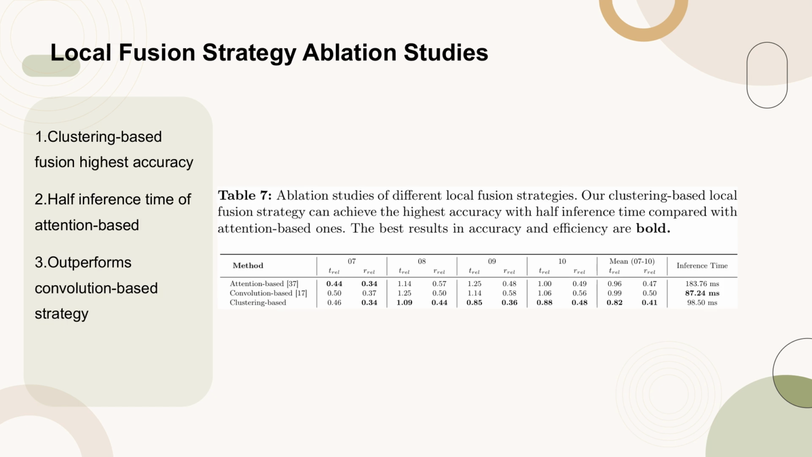Table 7 presents the results of ablation studies comparing different local fusion strategies. The clustering-based local fusion strategy demonstrates superior accuracy, achieving the highest results among the methods tested. Notably, this strategy also significantly reduces inference time, requiring only half the time of attention-based methods. Additionally, it outperforms the convolution-based strategy in terms of accuracy. These findings highlight the efficiency and effectiveness of the clustering-based approach in multimodal feature fusion tasks.